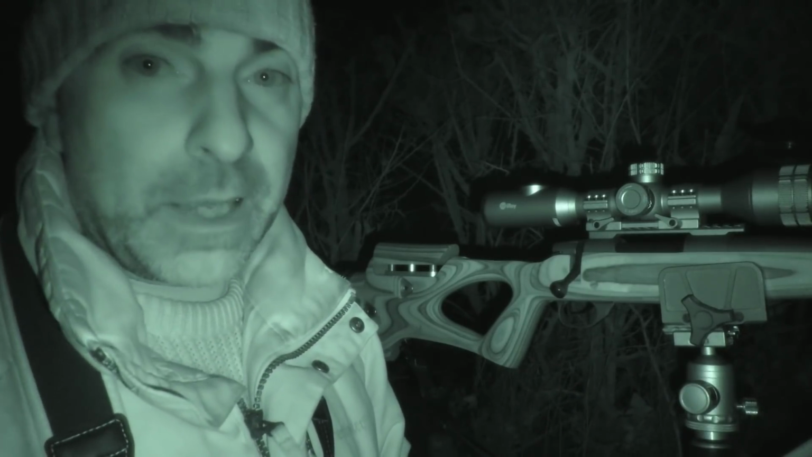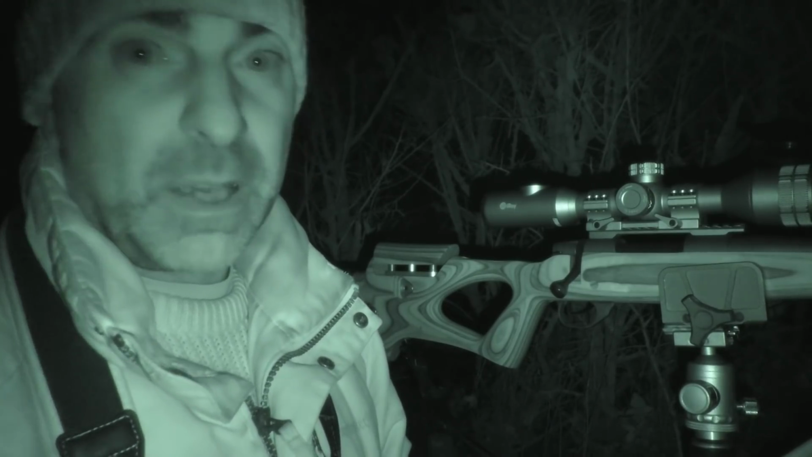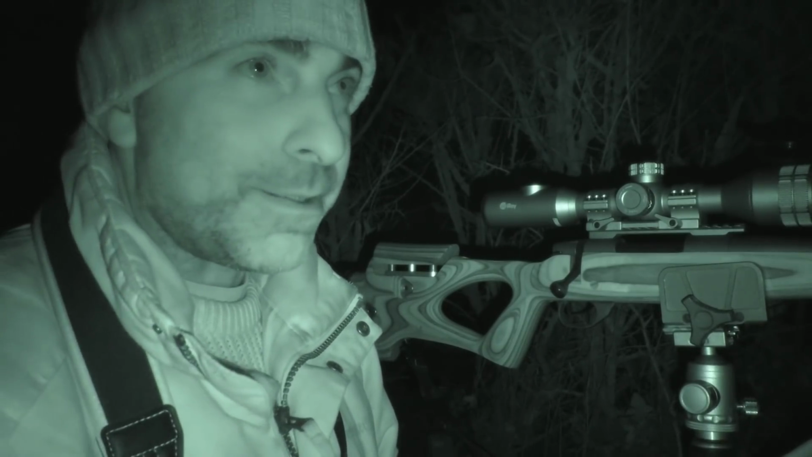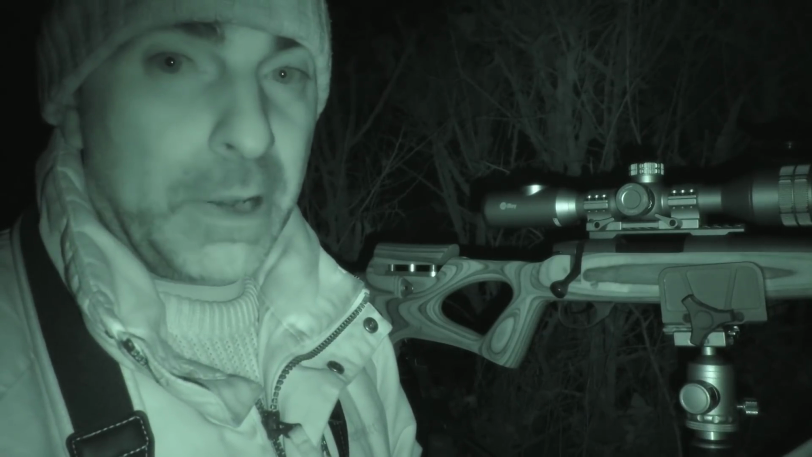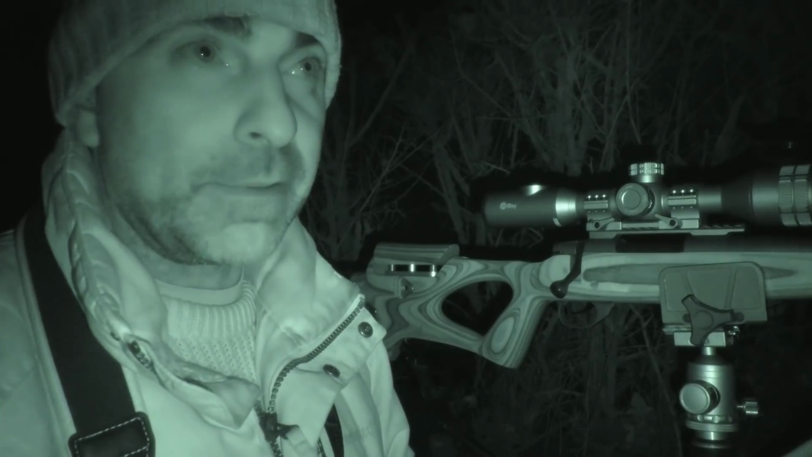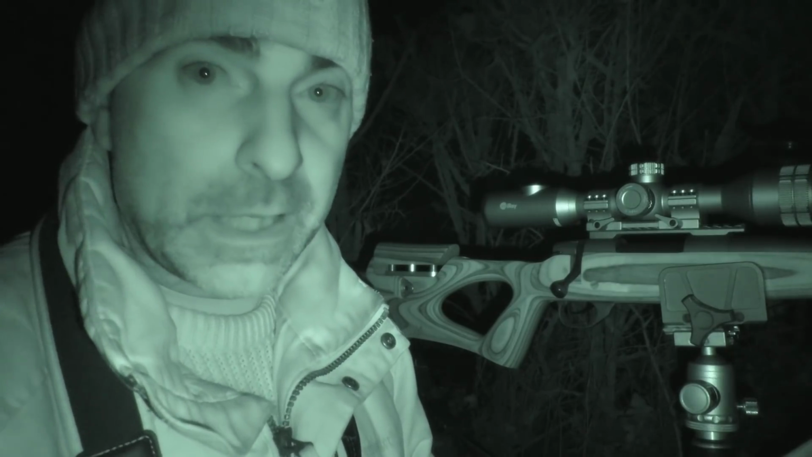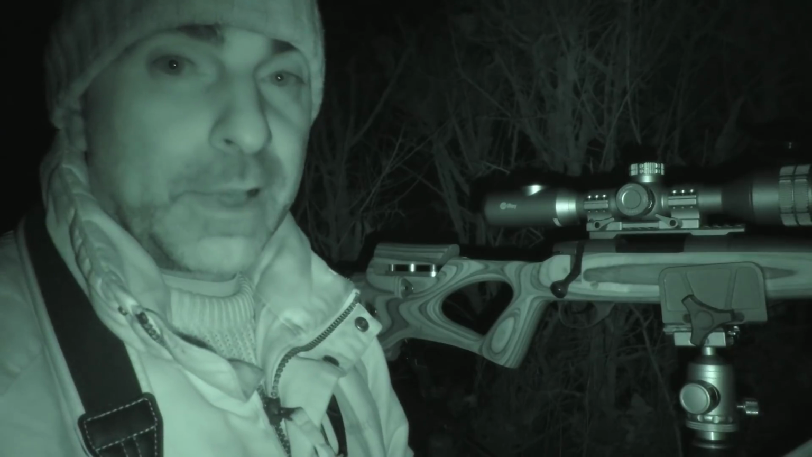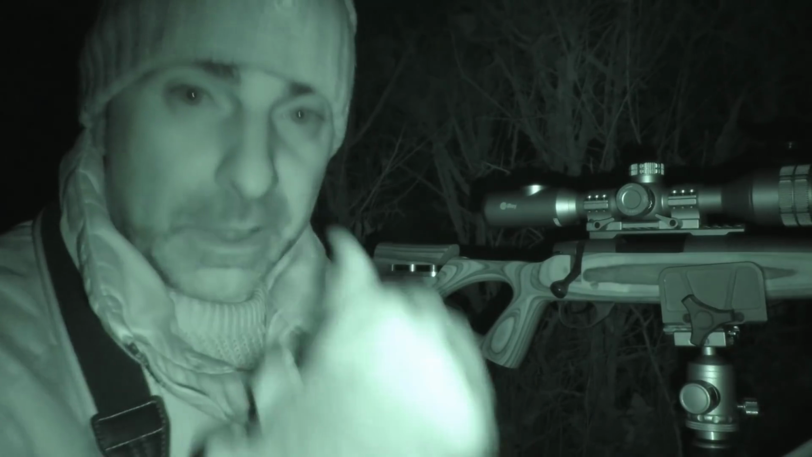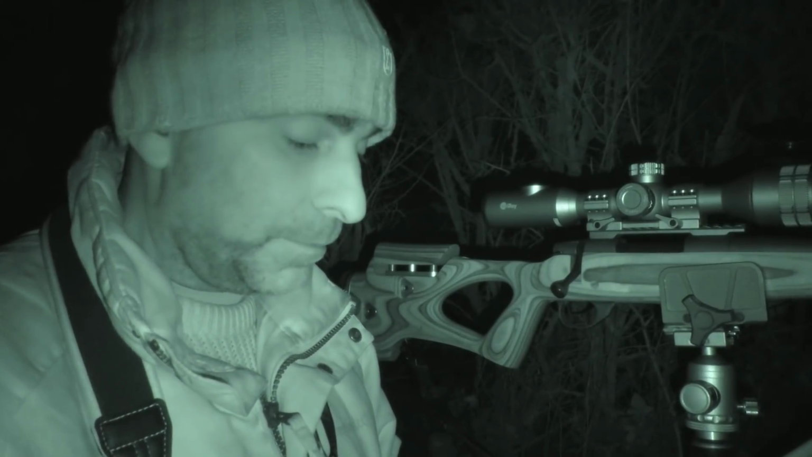To be honest though, when they're pairing up and they're mating, they're more interested in mating than food. So sometimes you're better off using fox barks, or sometimes even cubs in distress, stuff like that. Although it's not the right time of year to see cubs around, it's too early. Something to do with maybe the hormones, I don't know, but for some reason they seem to react to that this time of year, so it's always worth a go.